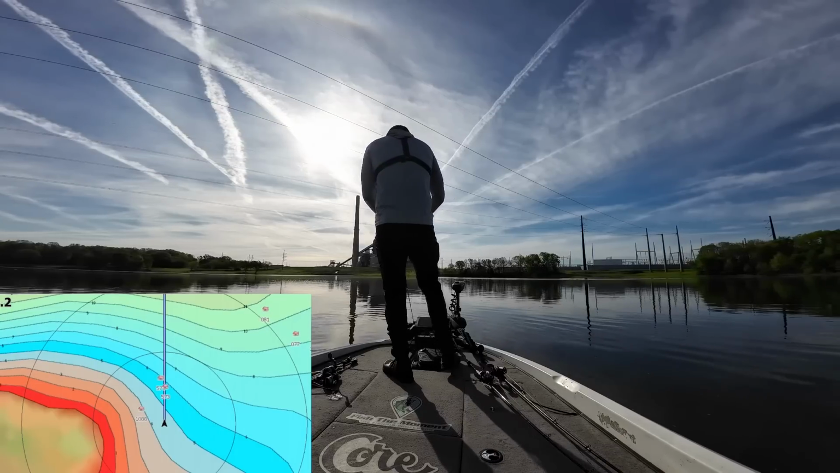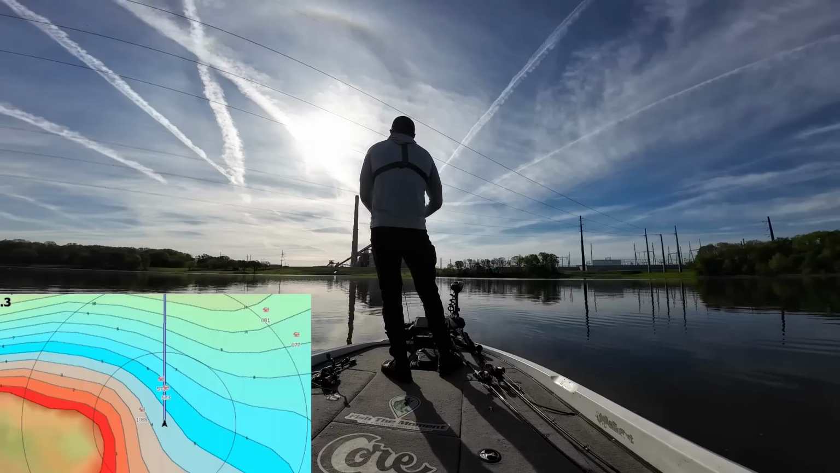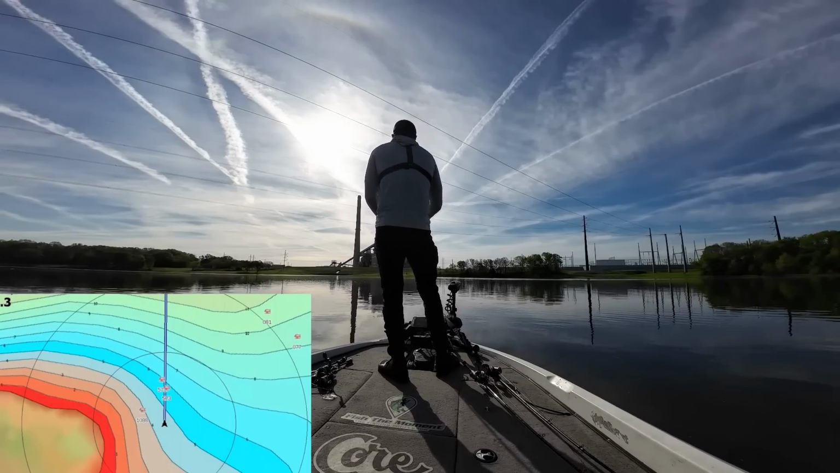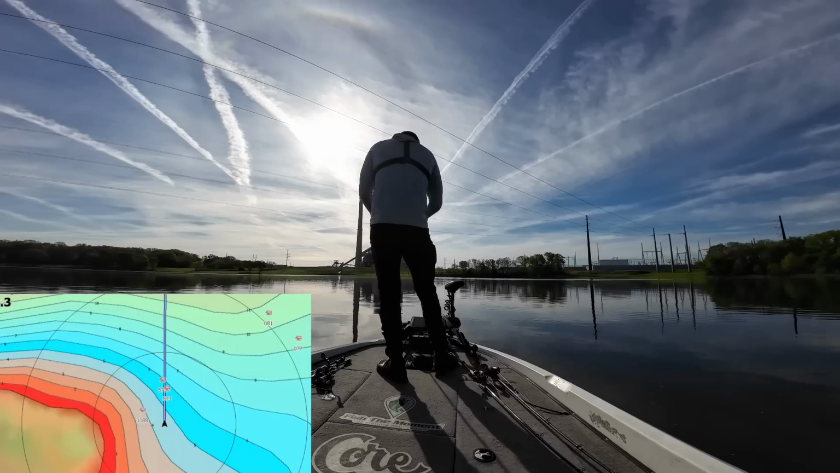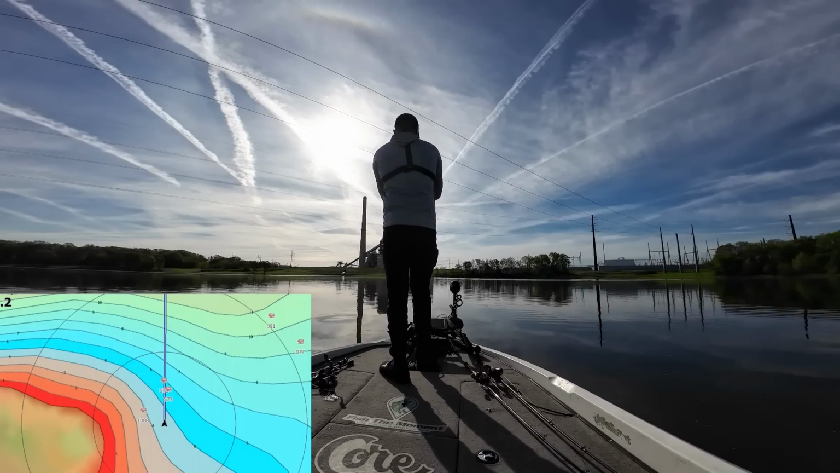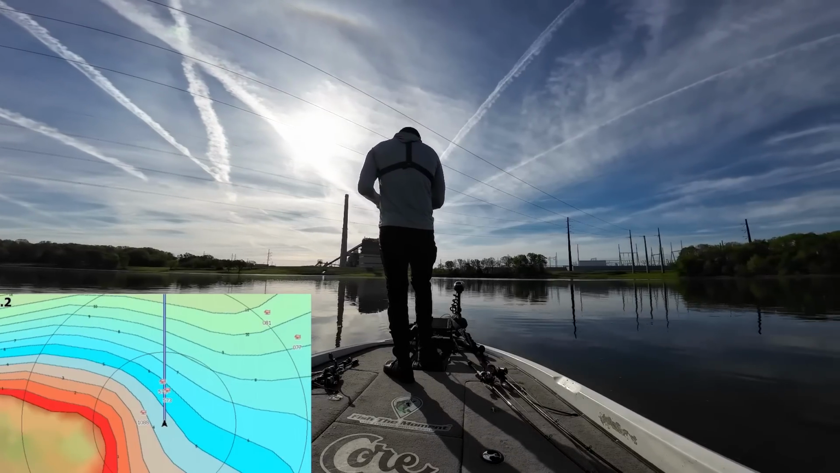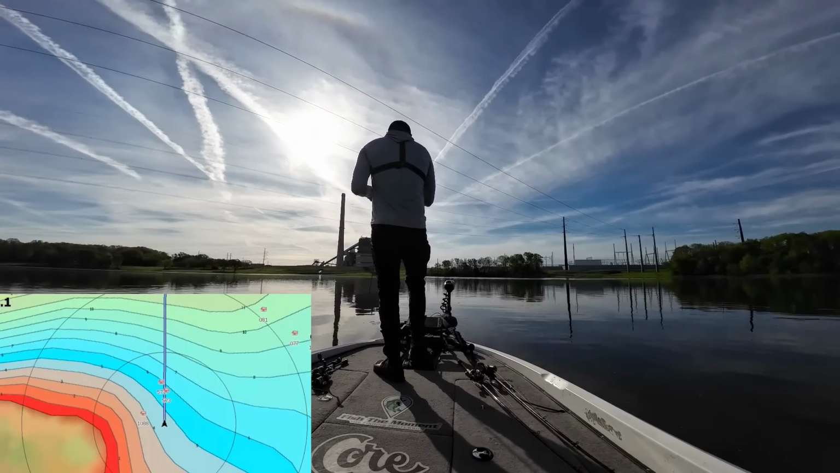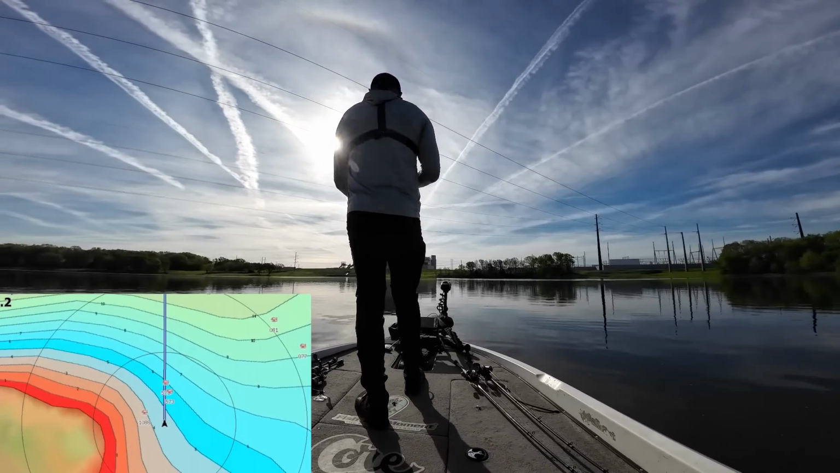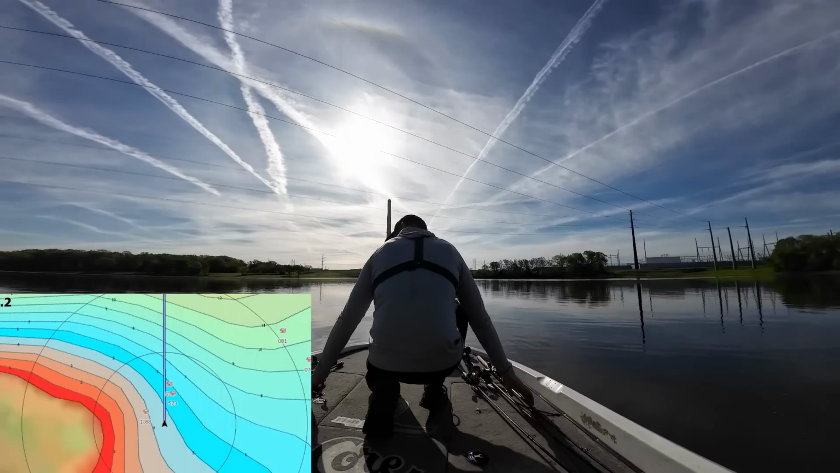And a lot of times you have to get these schools kind of fired up, figure out the right bait or approach. So obviously we're starting with the crankbait here and a moving bait. And that might just not be what they want. So I'm gonna throw a worm down there for one cast just to see if maybe they want the worm. Let's get this down.